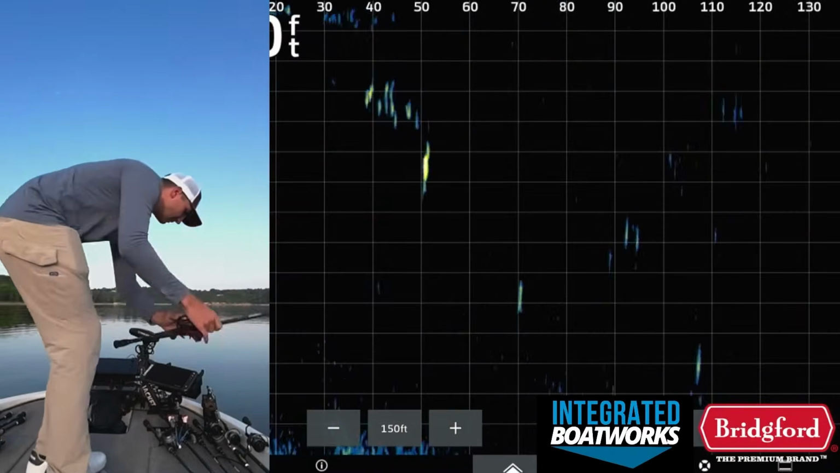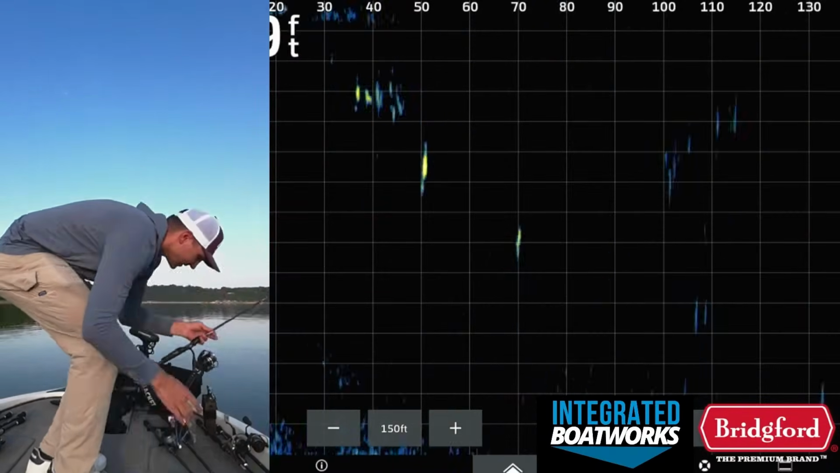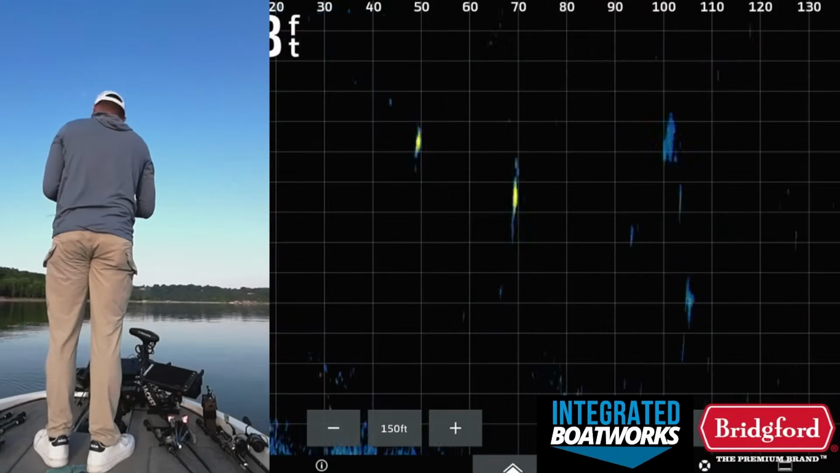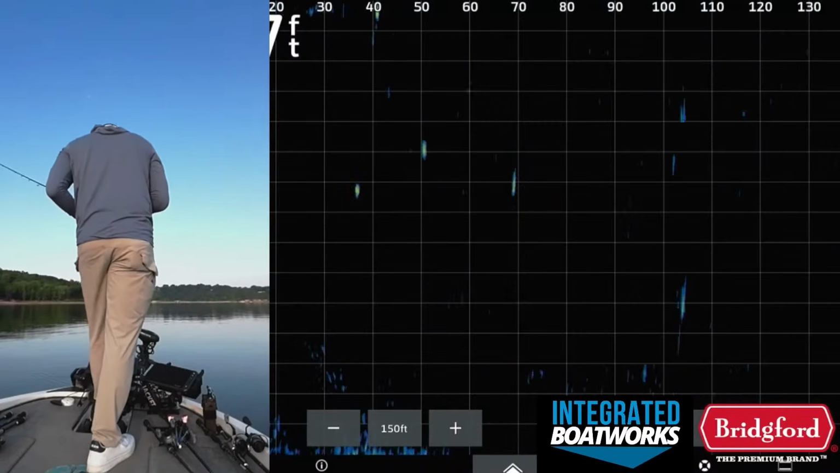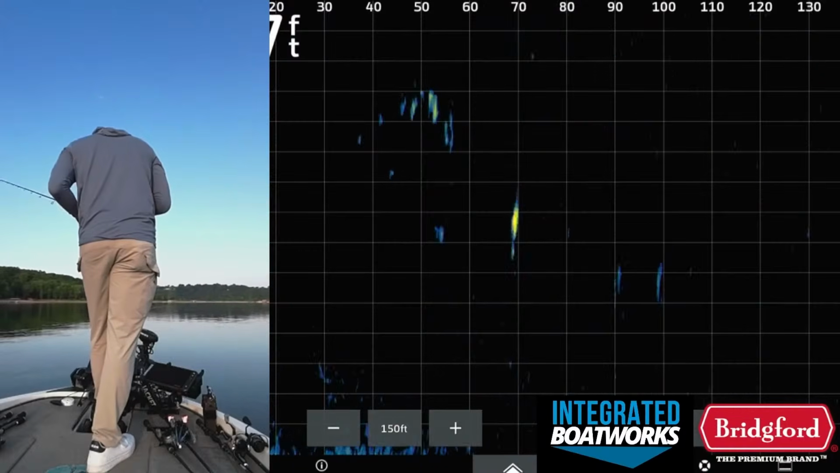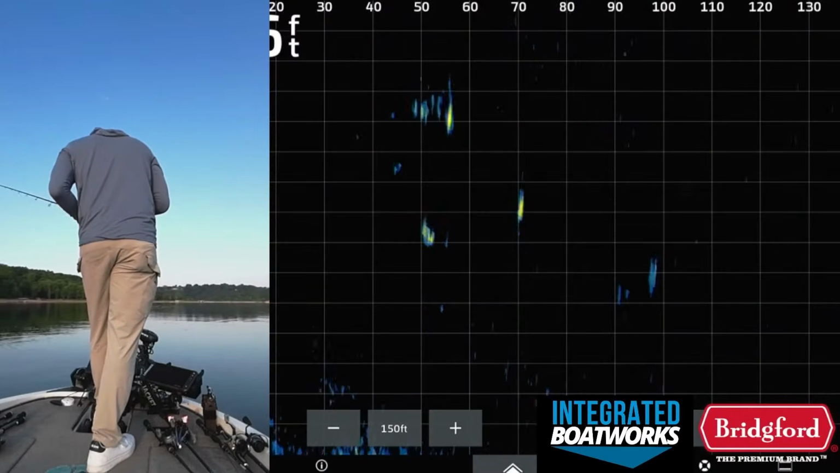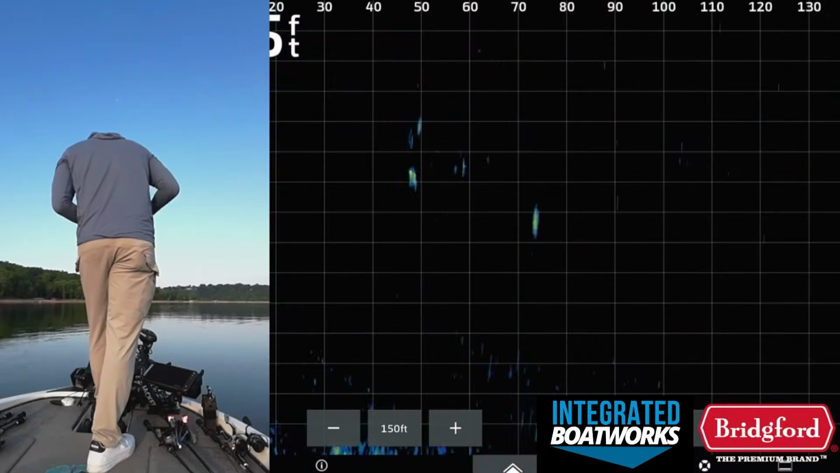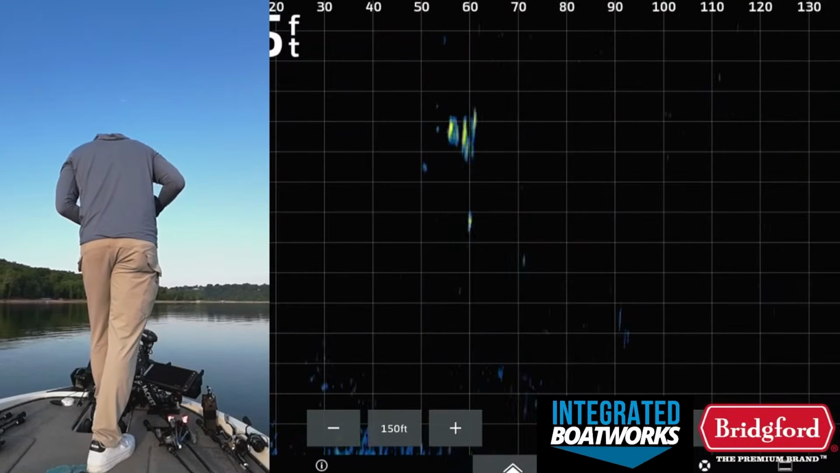Let me throw my little baby hover over there. They'll eat this thing first cast, I bet. It's that little Bass Tricks shad. Where'd they go?